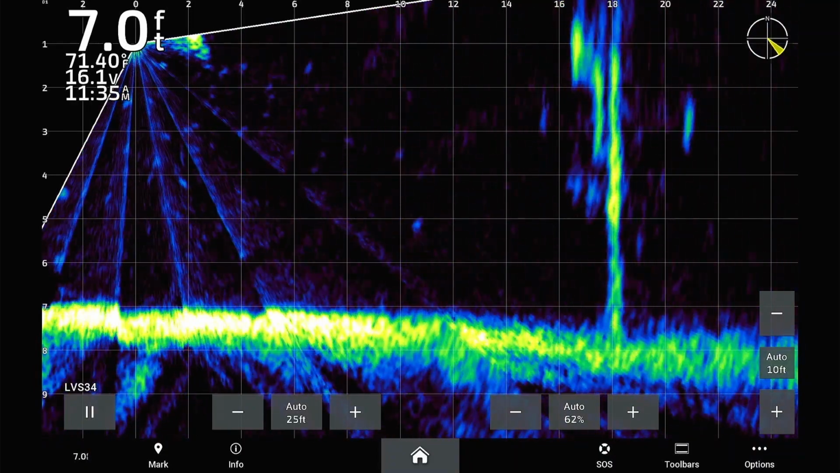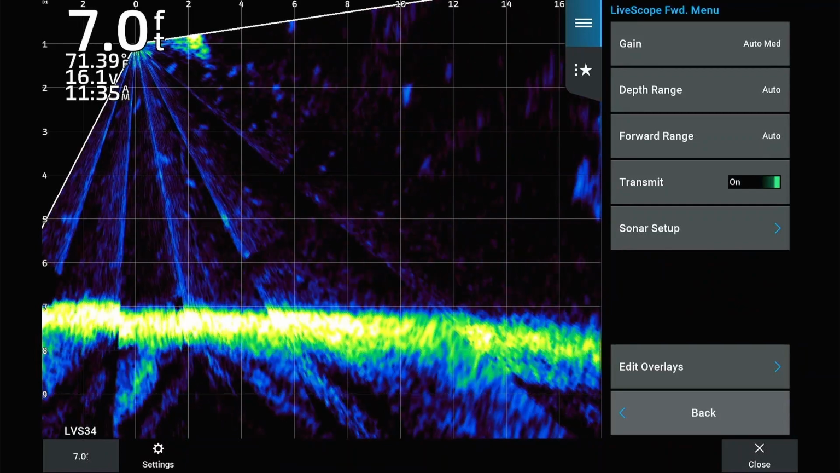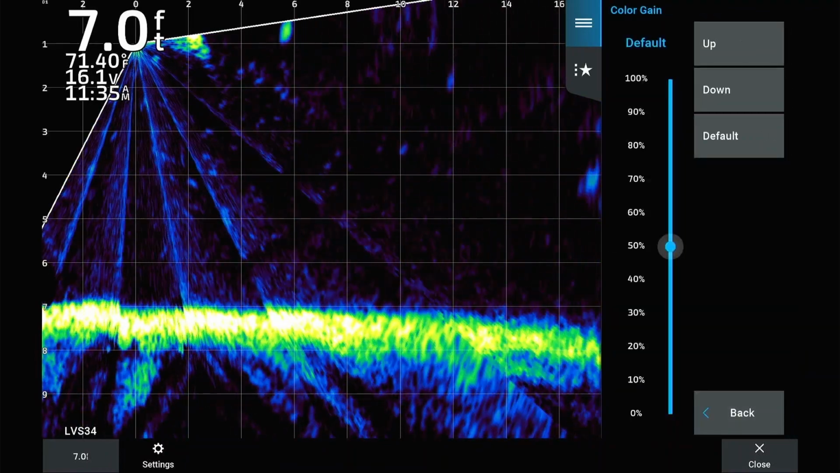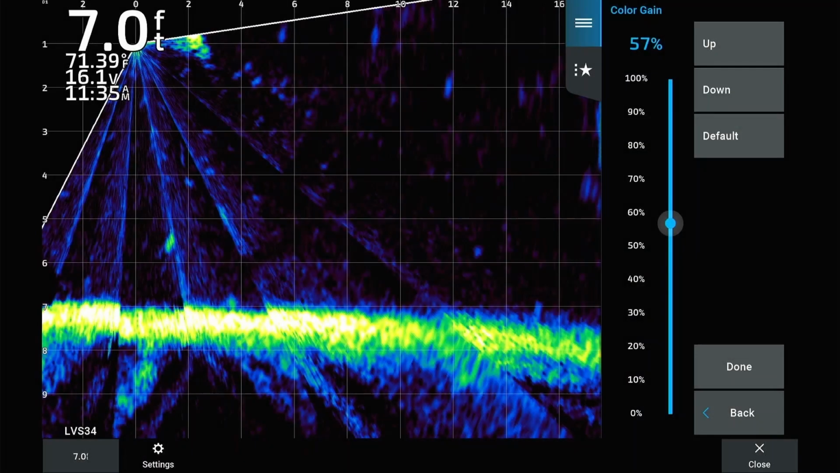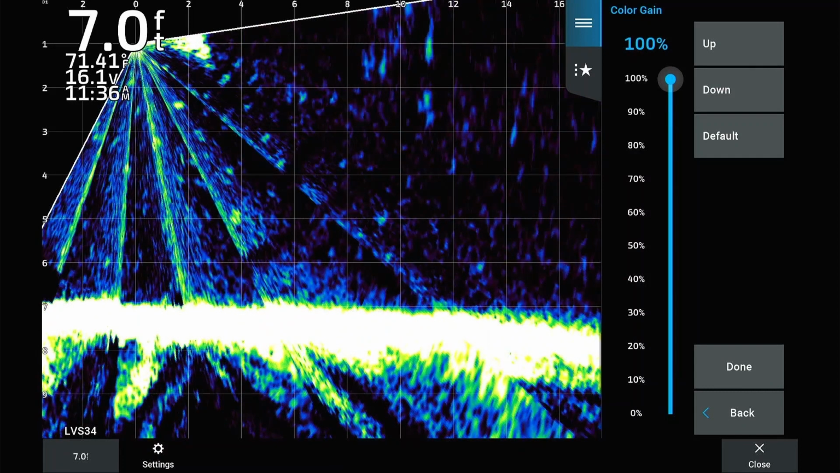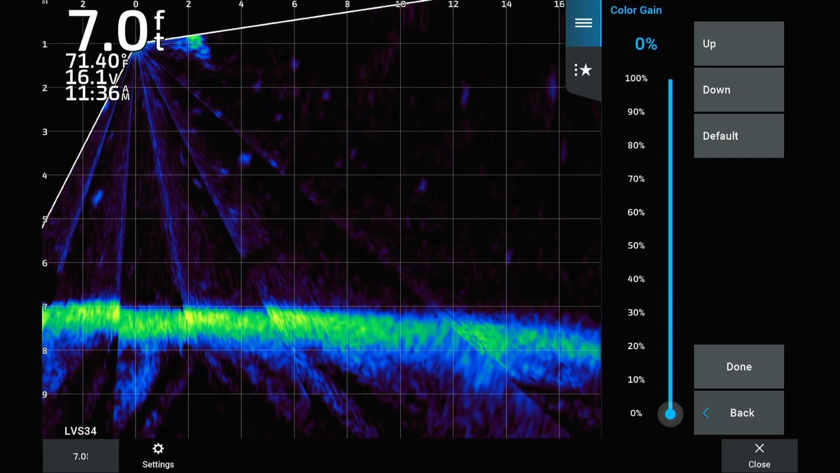From the LiveScope screen, select Options, select Sonar Setup, select Appearance, then select Color Gain. The settings will be on default, which is 50% if the device has been reset. Increasing the color gain will increase the brightness of targets and the bottom. Too much color gain increase can result in a distorted return from the LiveScope image. Too little color gain can result in not seeing your bottom or targets from the LiveScope image.